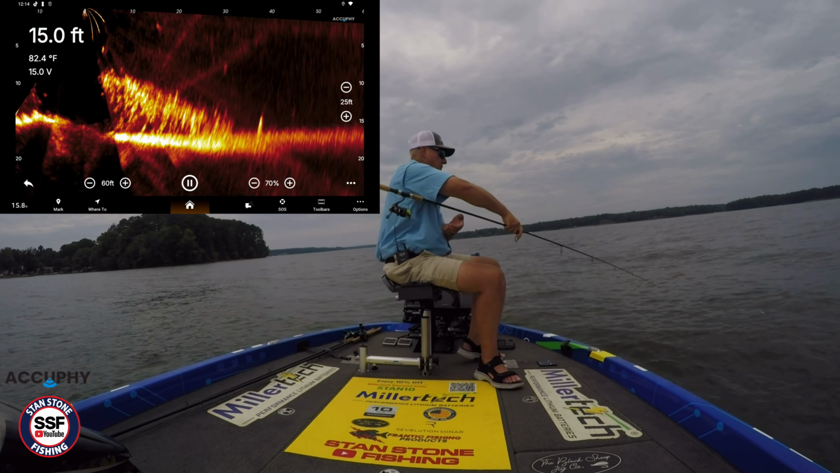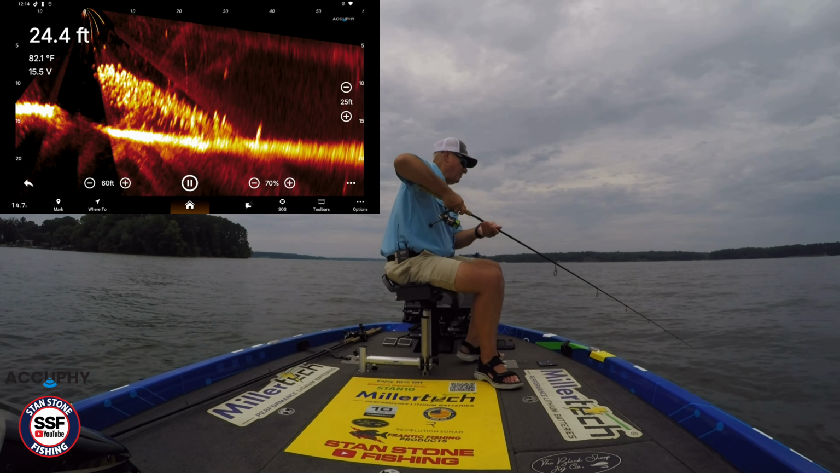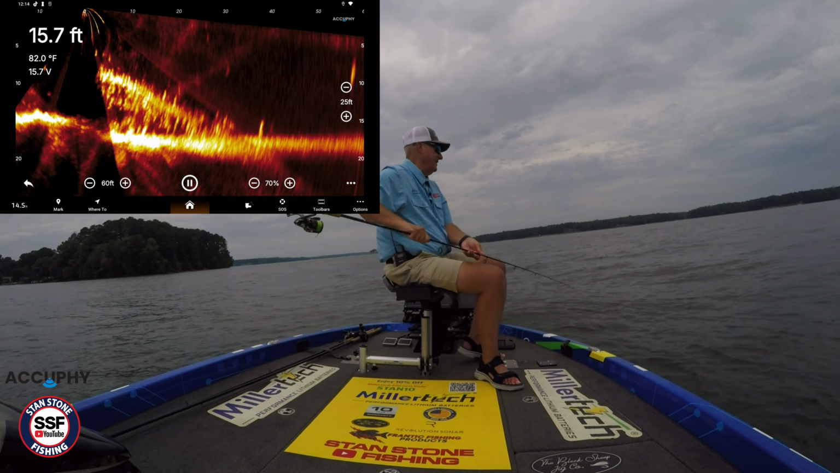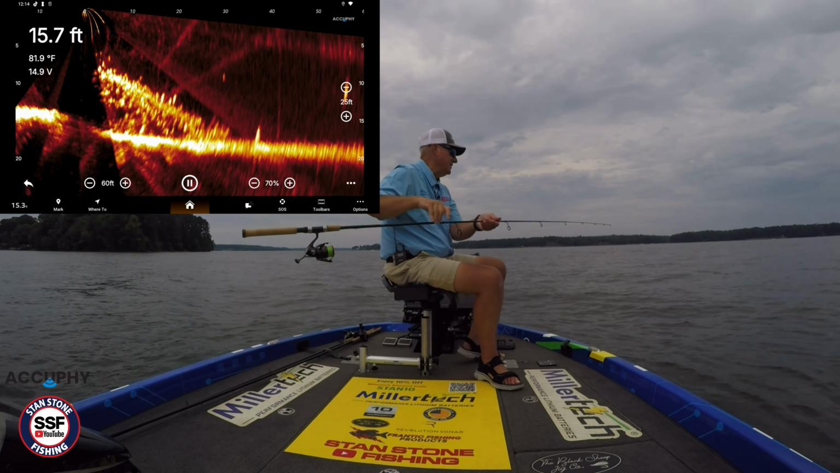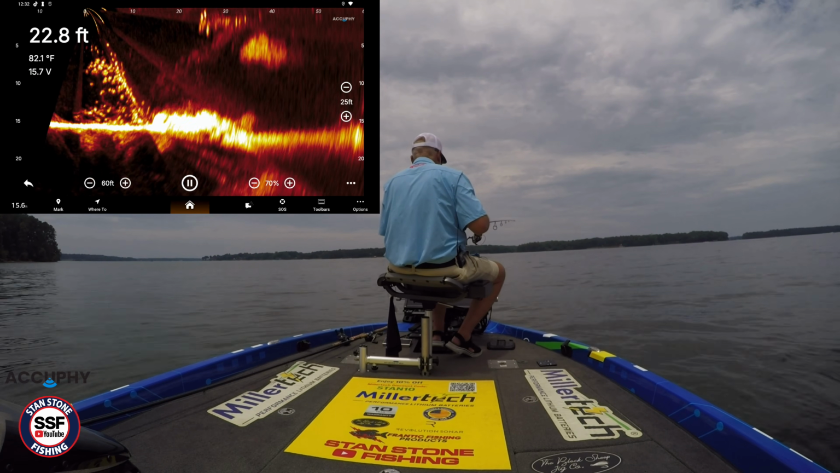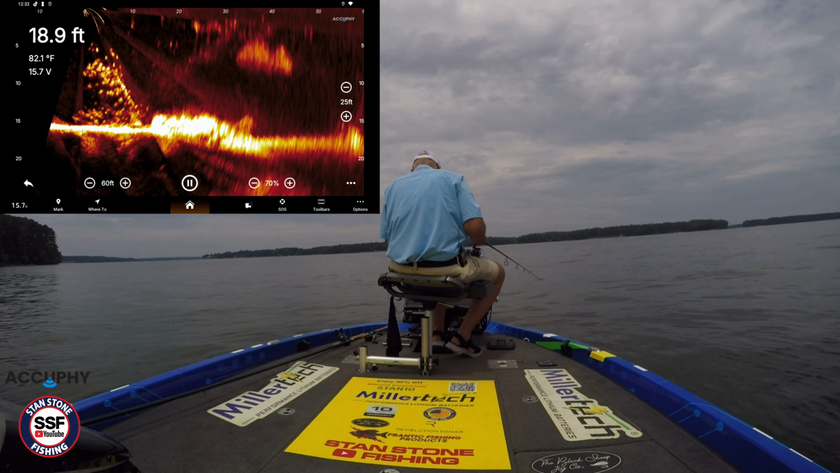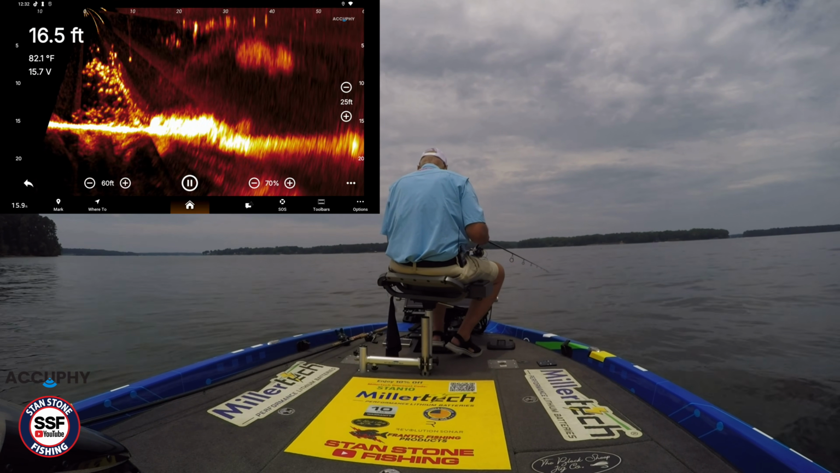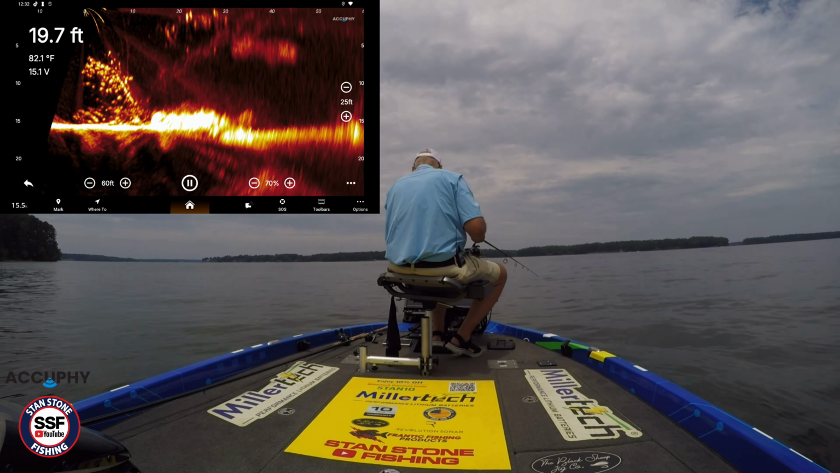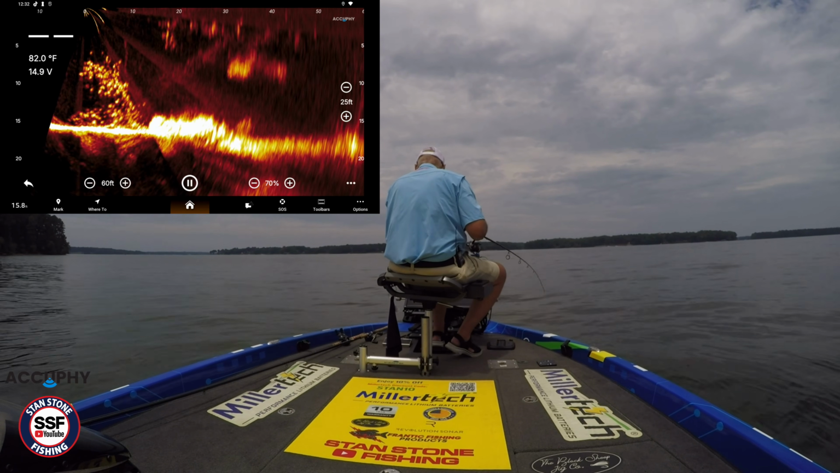What this would do is you could have your iPad, your iPhone, you could have any of that. You don't have to buy a graph. Drop right down there on that brush pile. They're all over it. There he is.